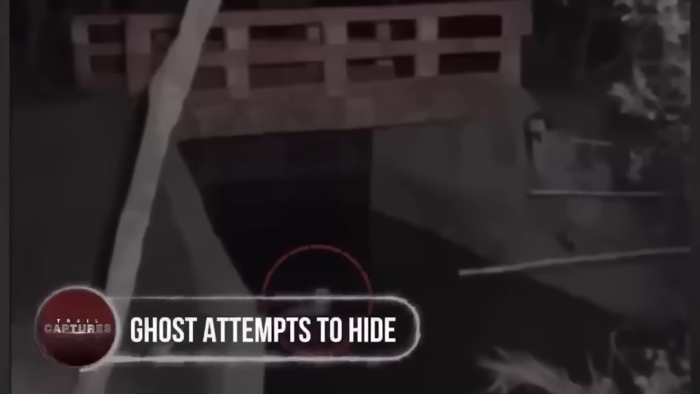Ghost attempts to hide. Either this ghost dozed off into the water or it was attempting to hide itself. A trail camera planted on a bridge next to a haunted house captured footage of a ghost that tripped into a small stream. The camera was placed in the area to investigate the cause of disturbance in the area in the dead of night. After reviewing the footage, many believe that this would rather be a cause of a young woman being possessed by a ghost.